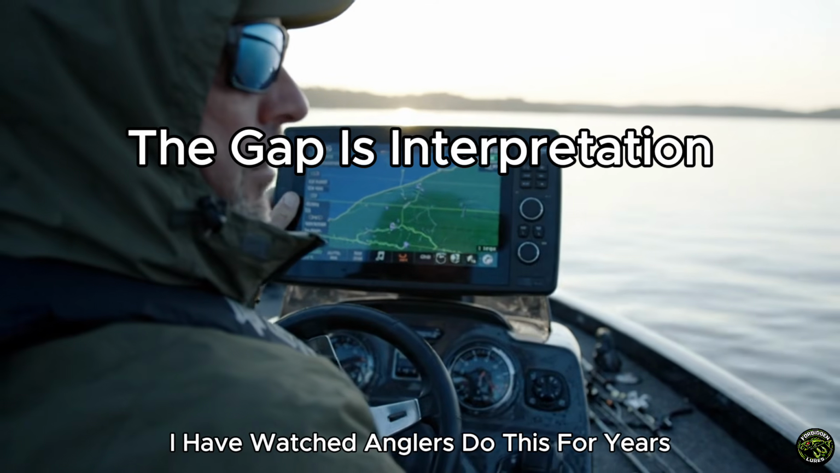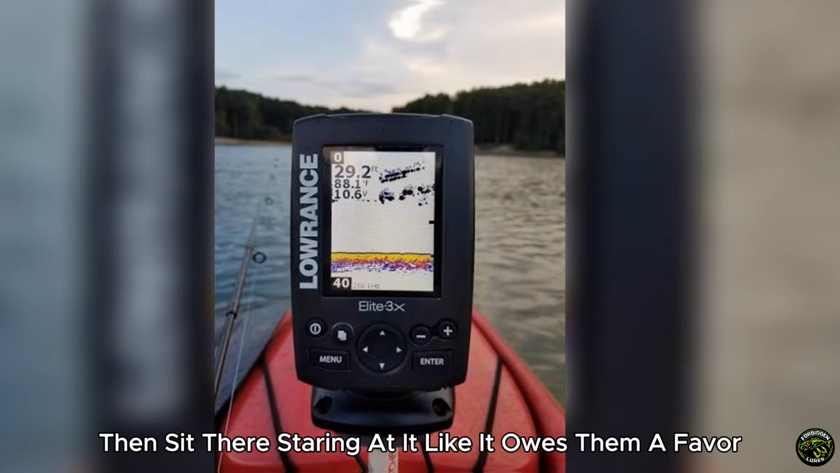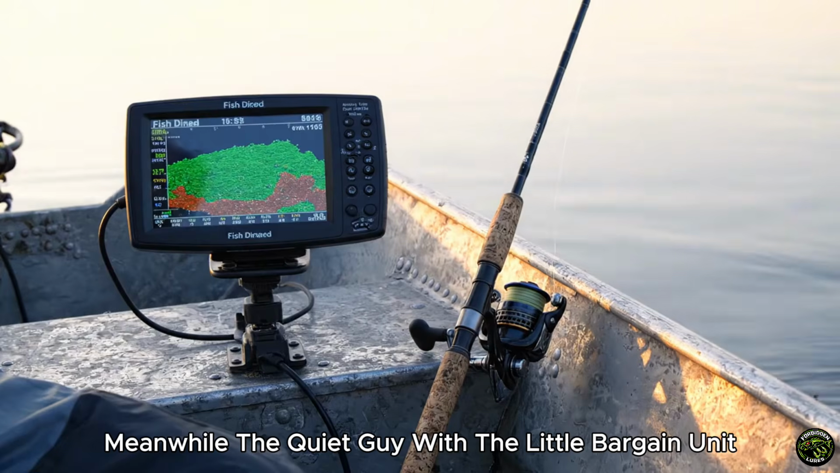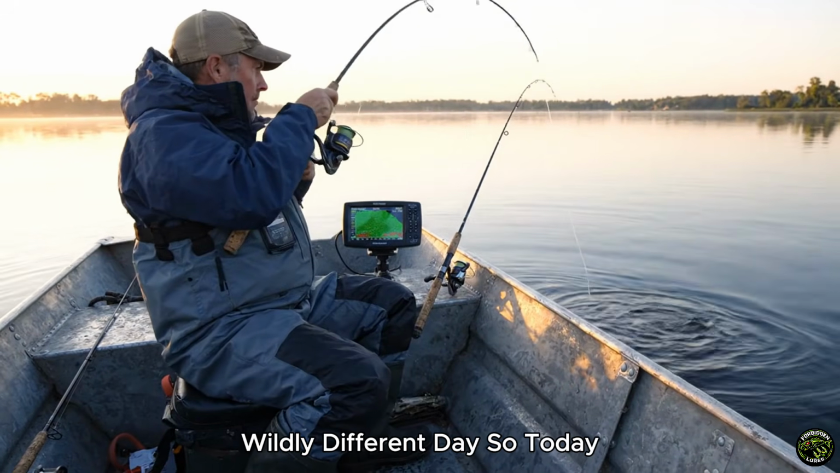I have watched anglers do this for years. They save up, buy the biggest screen they can bolt to the boat, then sit there staring at it like it owes them a favor. Meanwhile, the quiet guy with the little bargain unit is bending a rod every 15 minutes. Same lake, same fish, wildly different day.